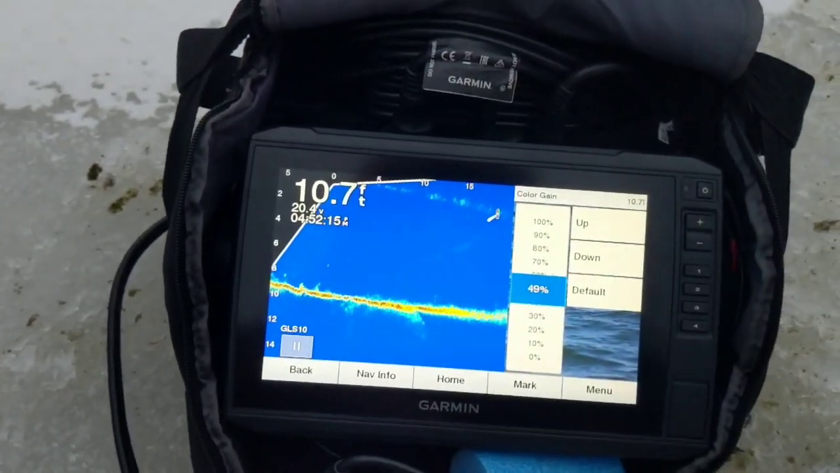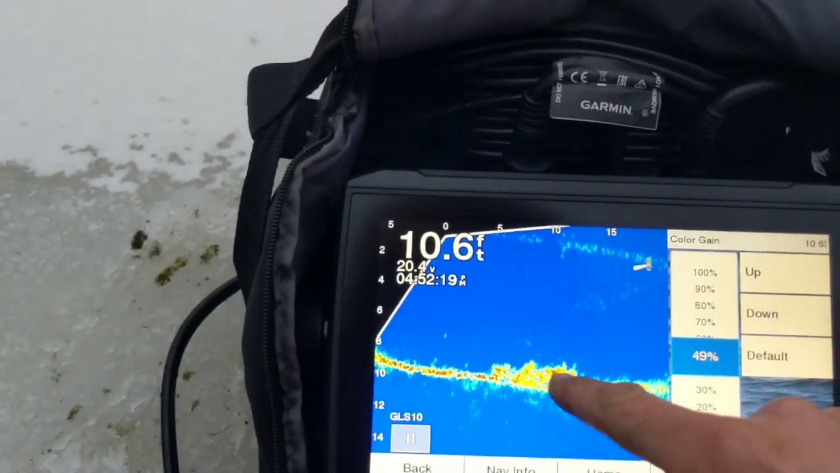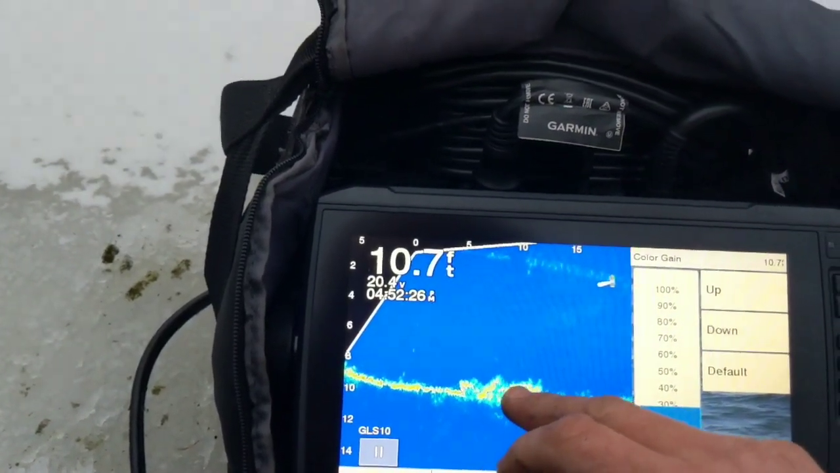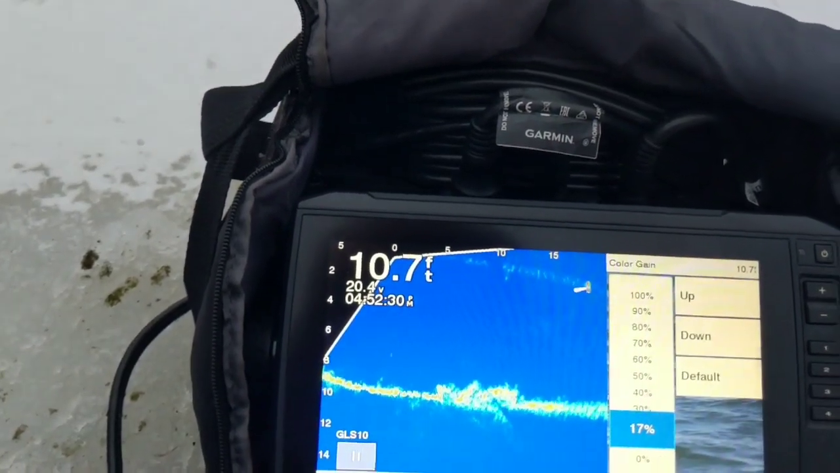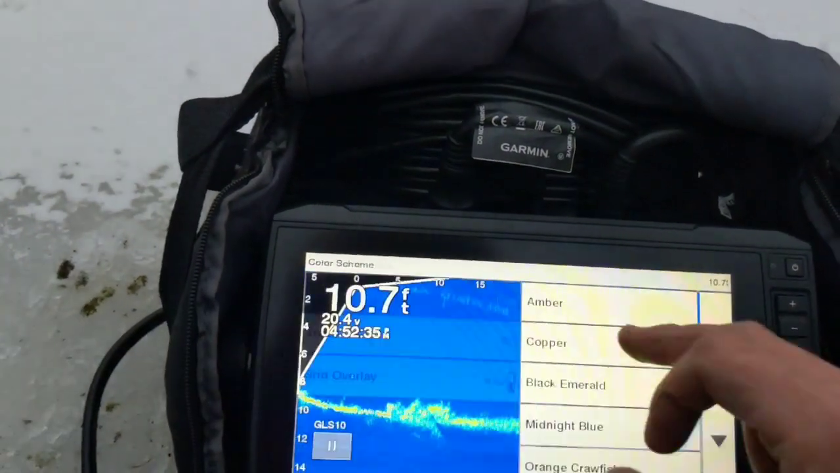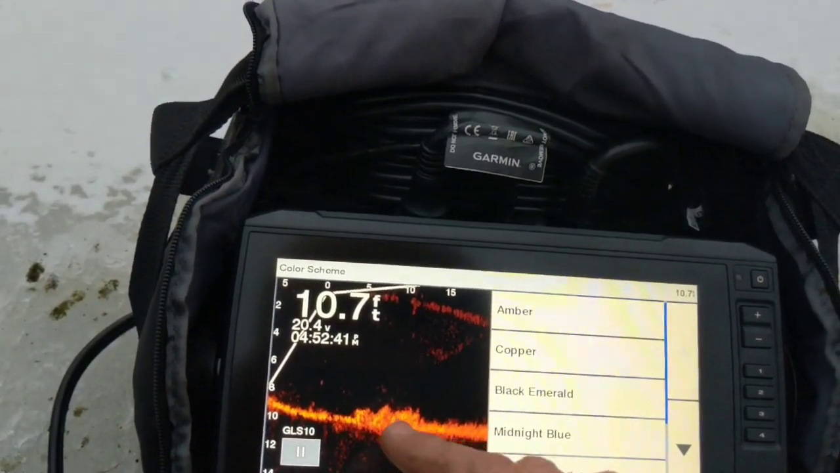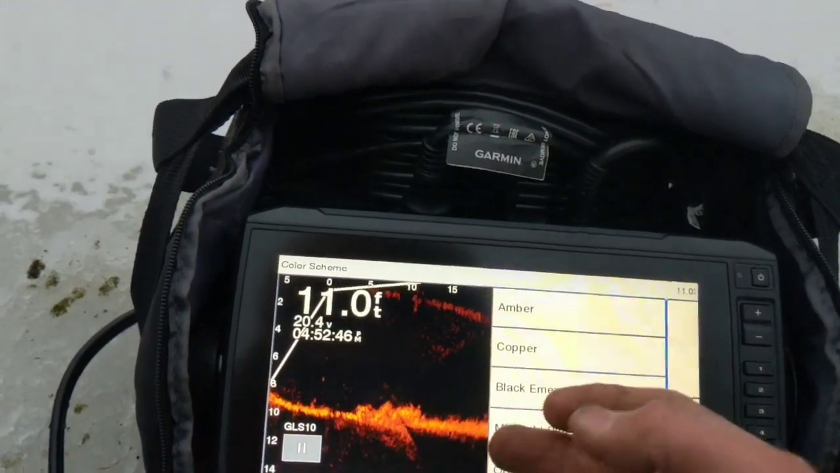It's a bad example because there's not real thick weeds, but let's just say we were in this part here, this red. We could take that out, but when a fish comes in, you can have it selected so that you'll see a red fish swimming around in these weeds. If we went back into color scheme and went to amber, it's just going to look like a brighter yellow and orange. It's a lot harder to see the mass in these objects.